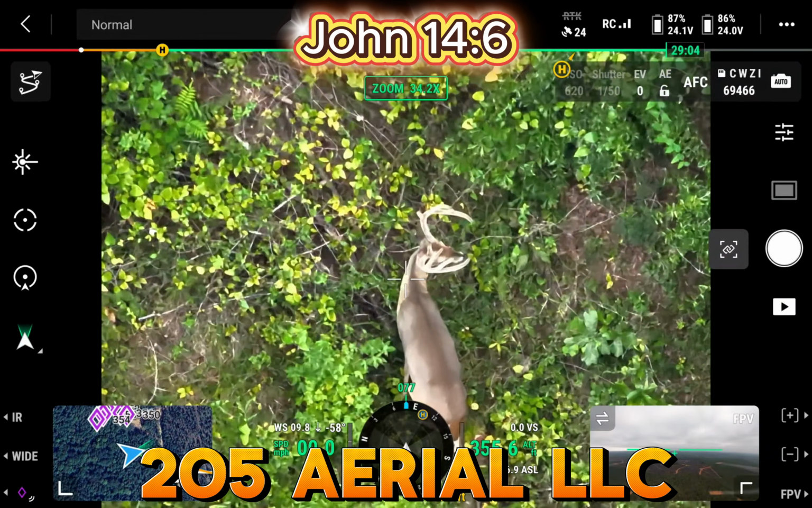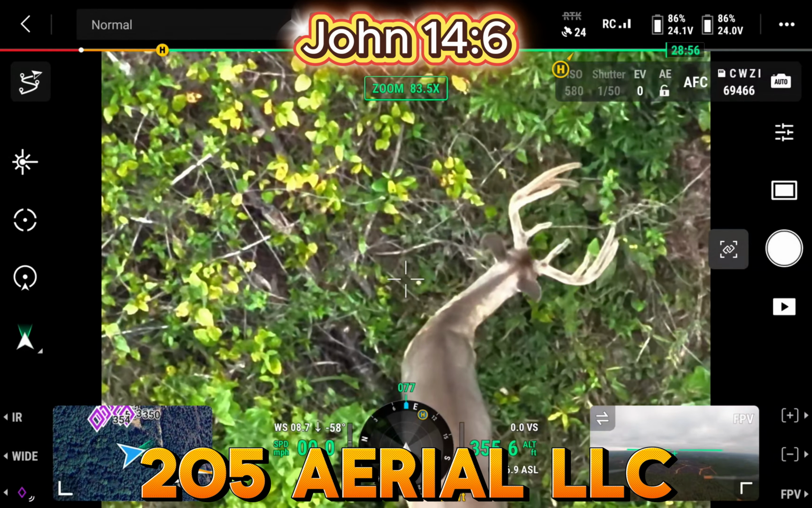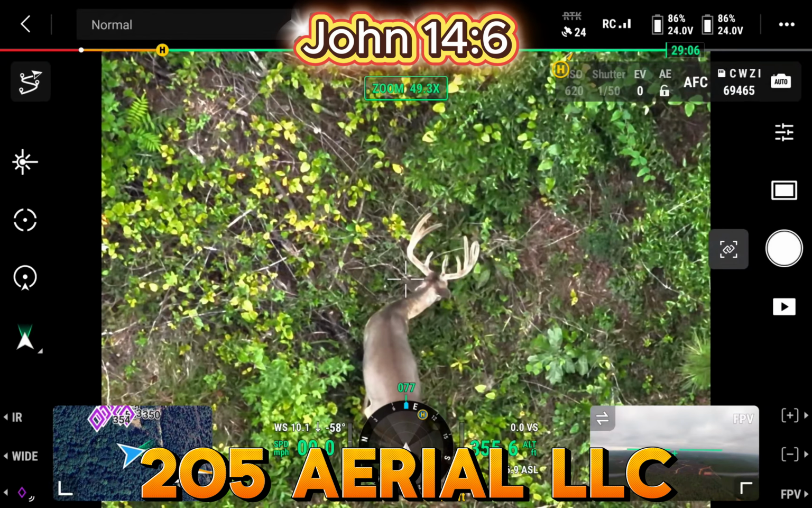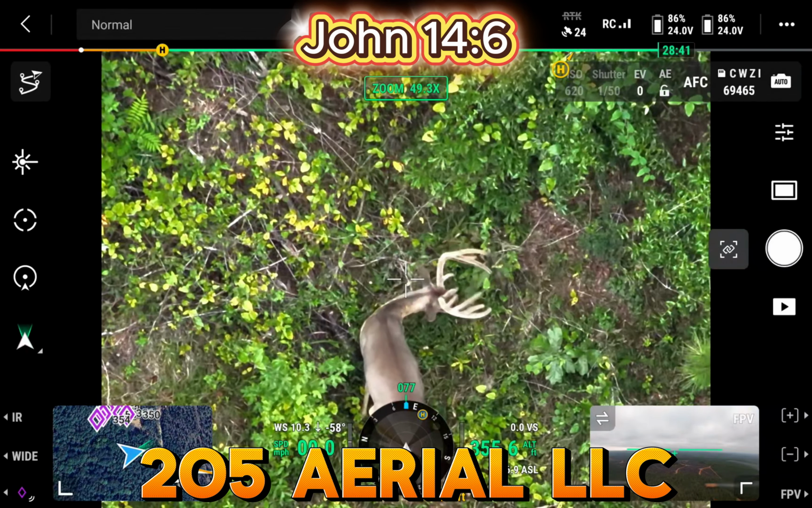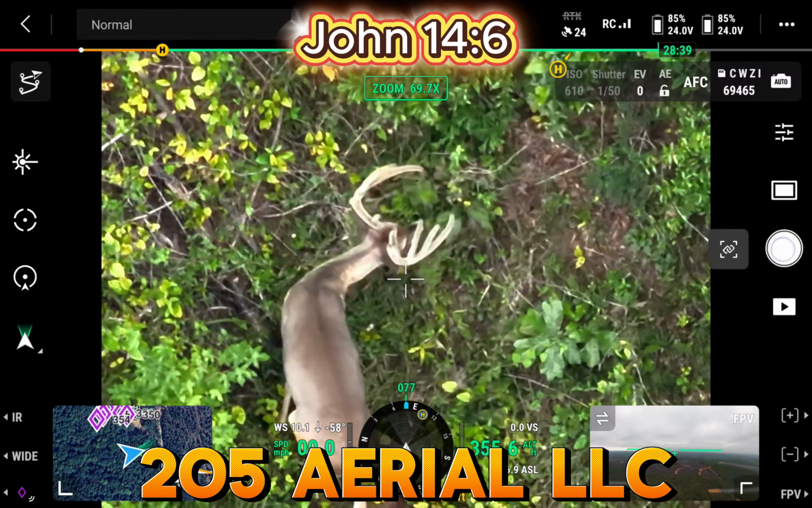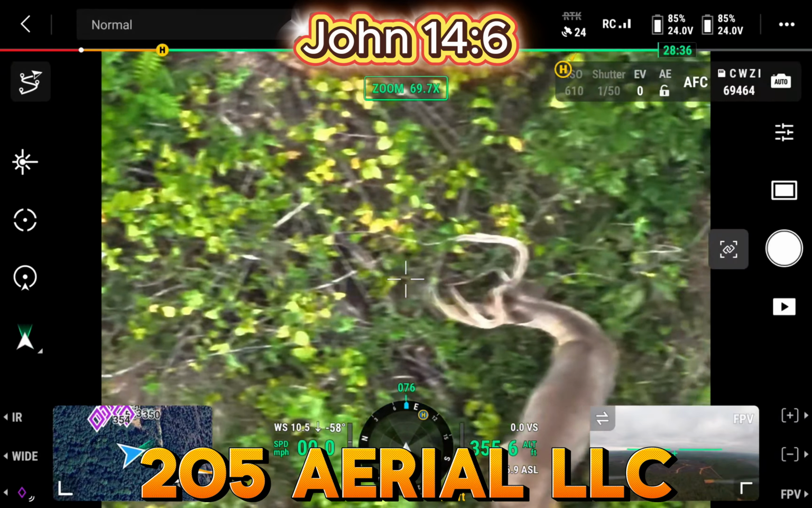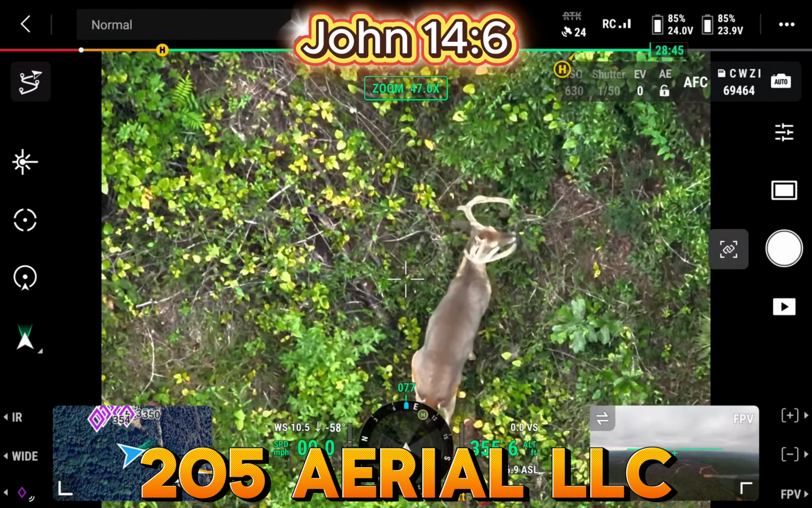I mean, this is a good buck. For our area, he's a good buck. He's one of them that, if he makes it another year, that would be awesome. But you can't blame anybody for shooting this deer on our property. I mean, come on, that's a nice buck. Just based off what I'm looking at right here, I don't foresee me passing this deer up. I just don't see it happening.